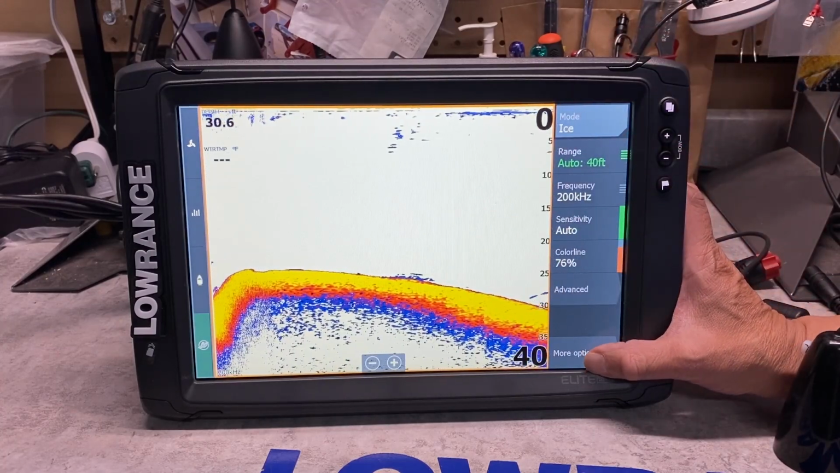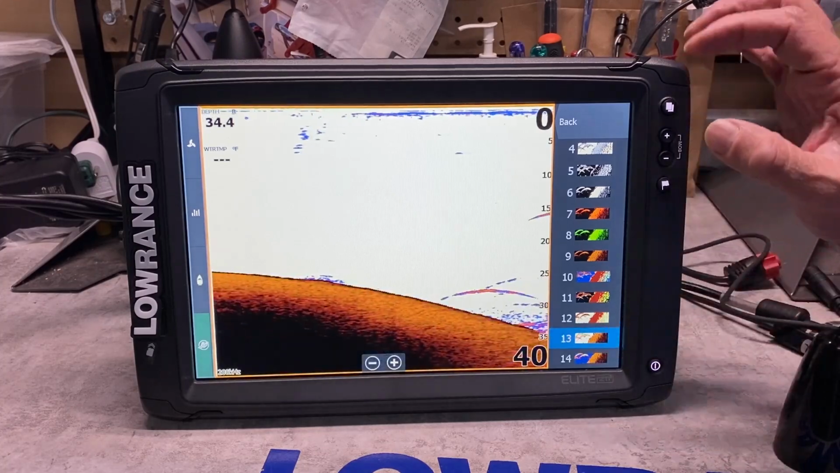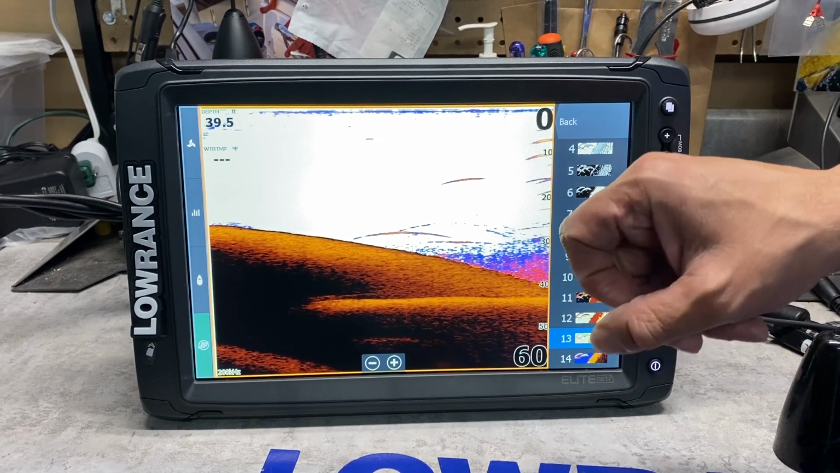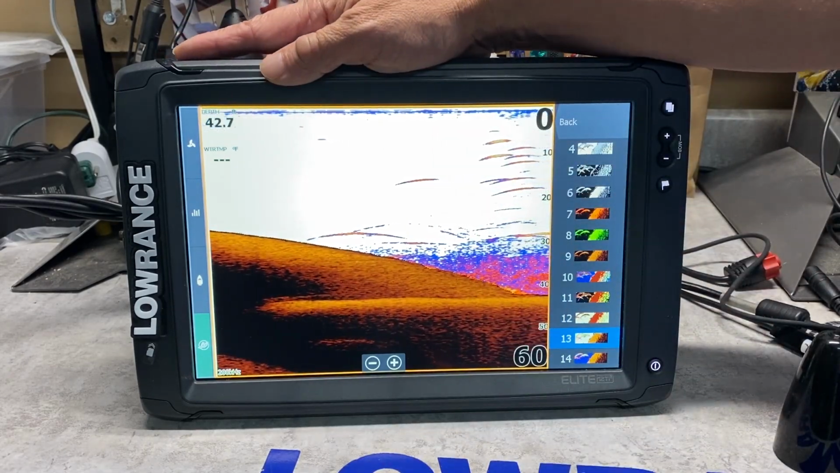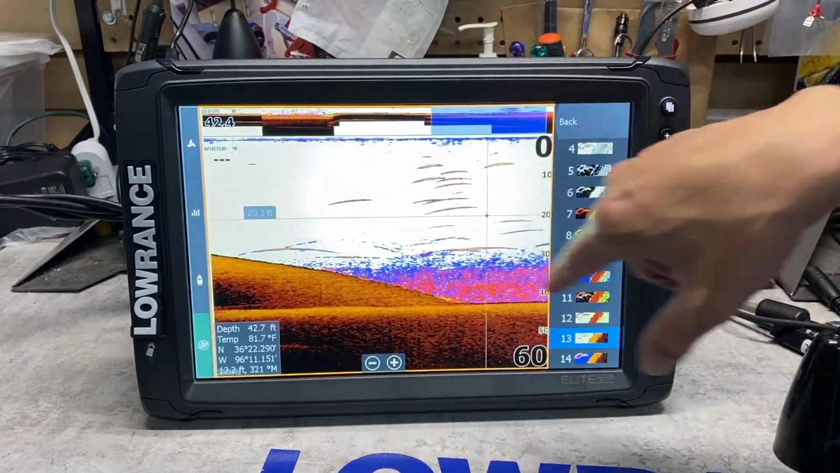So we're going to go to more options. Color number 13. For those of us that are not colorblind, color 13 will show you the hardness of the bottom and the amount of silt on the bottom. Unfortunately, we're on the demonstration mode and it's on a fish finder mode for demonstrations. To stop it, we just put our finger on the screen.